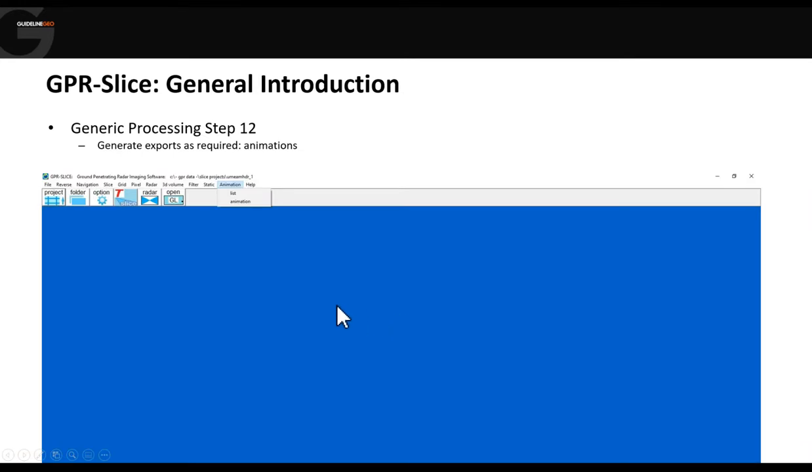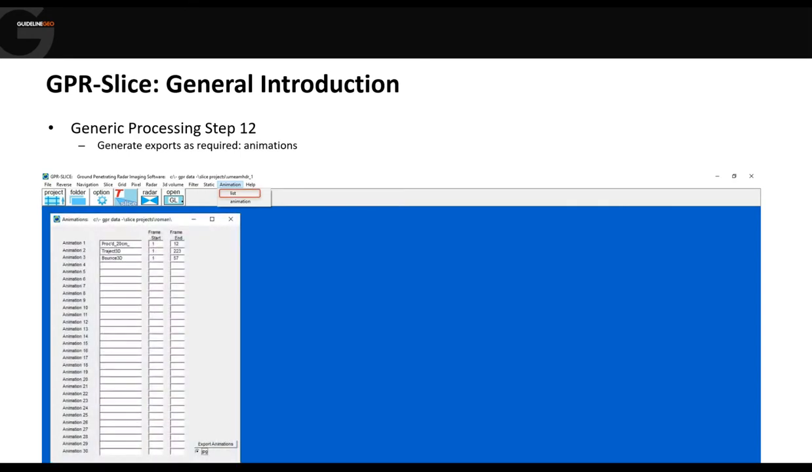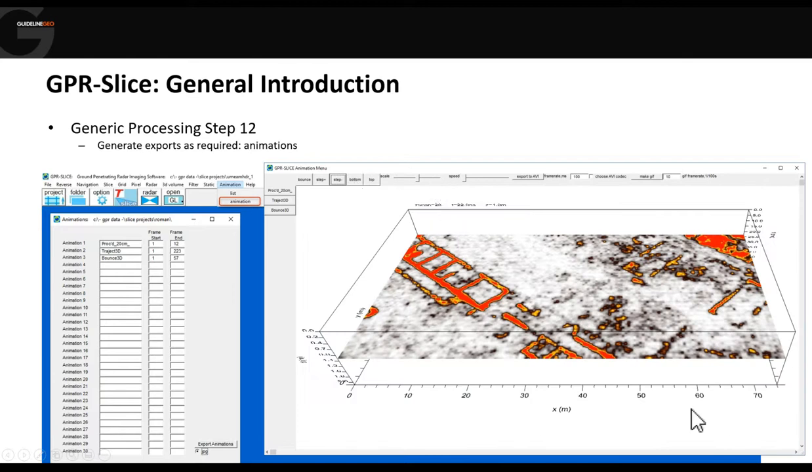We can also export animations, and again, these animations are based on the images that we create of the radargrams, the time slices, or the volumes. It just takes all of the images, puts them into a list, and allows us then to play them in a standalone player. So we can export from here as an AVI with a range of different codecs. We can even create GIFs if you want to post something on your Instagram page or something.